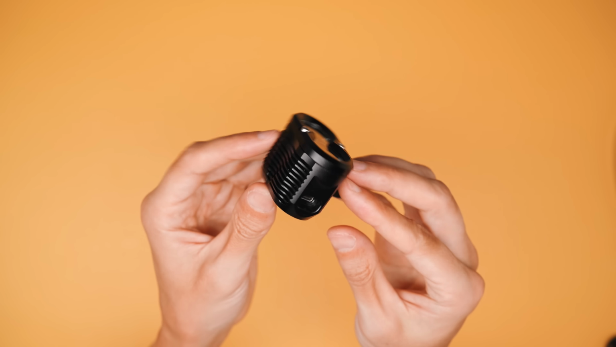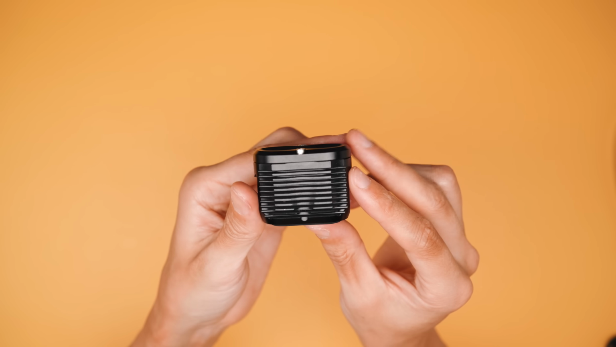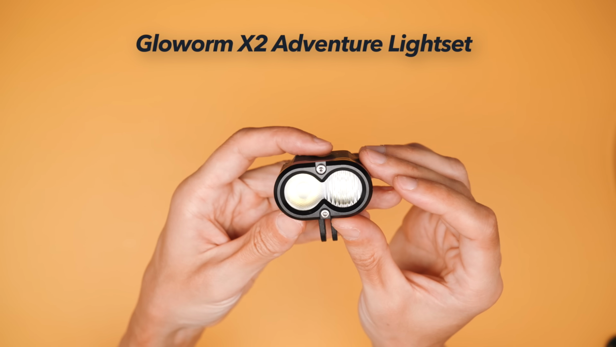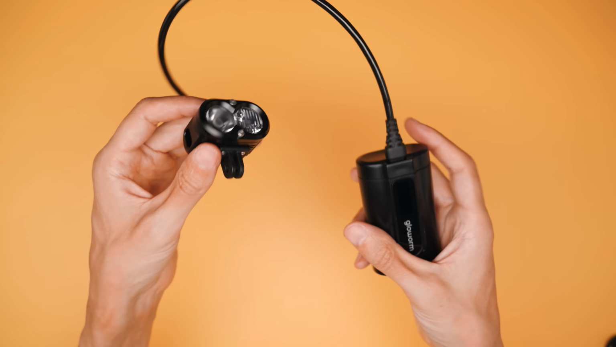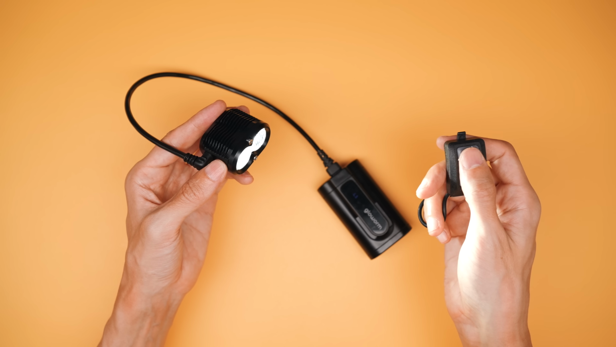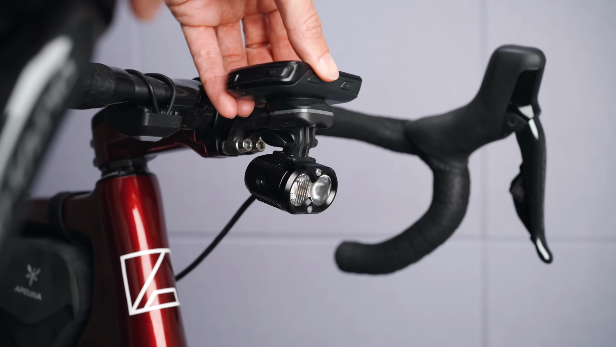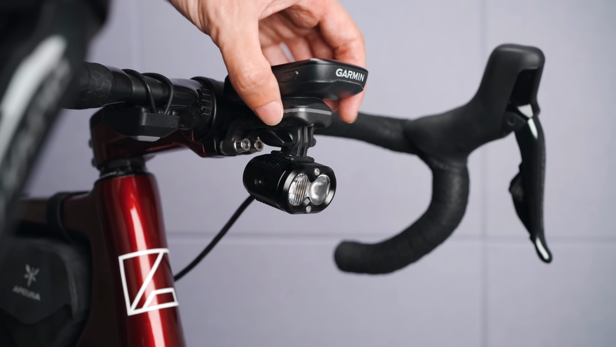So for the big days out, when I'm actively planning on being out in the mountains during the night, and what I'm using in this video, this is the Gloworm X2 Adventure light system. On the bike, this system is made up of 3 main parts: the actual light, the battery unit, and a small wireless remote. The reason for going with this type of modular system is that I can have a long-lasting bright light that I can mount underneath the Garmin without worrying about it breaking the mount if I happen to hit a pothole or ride off-road.